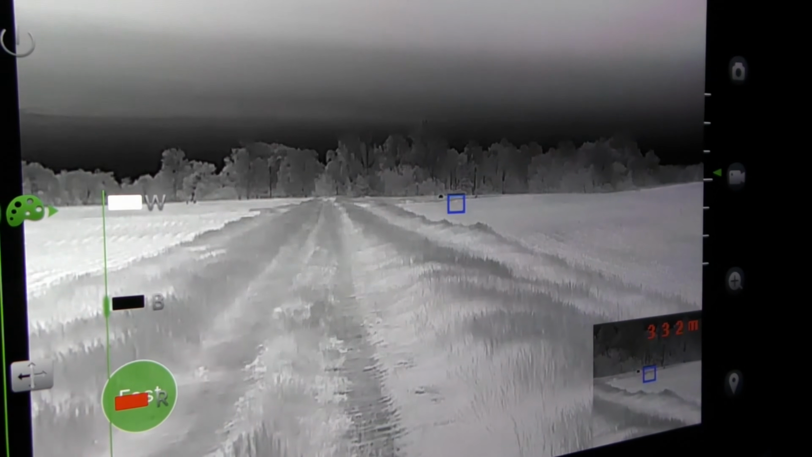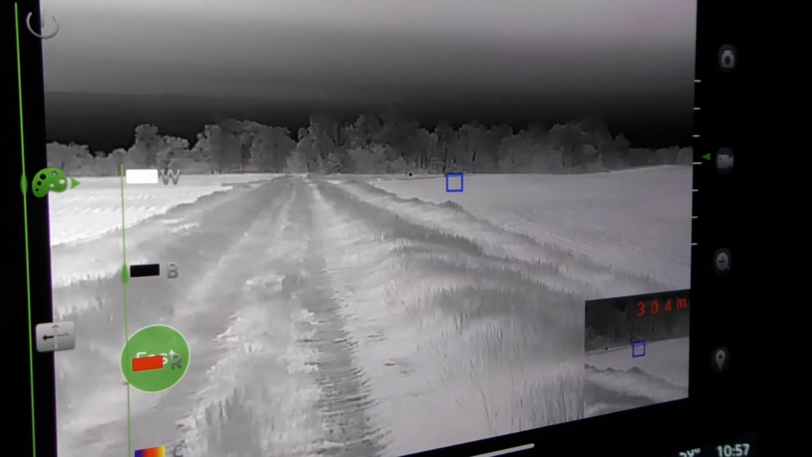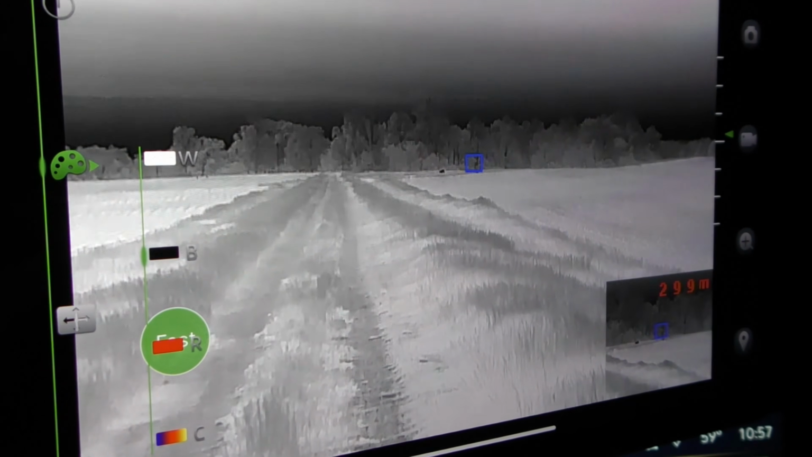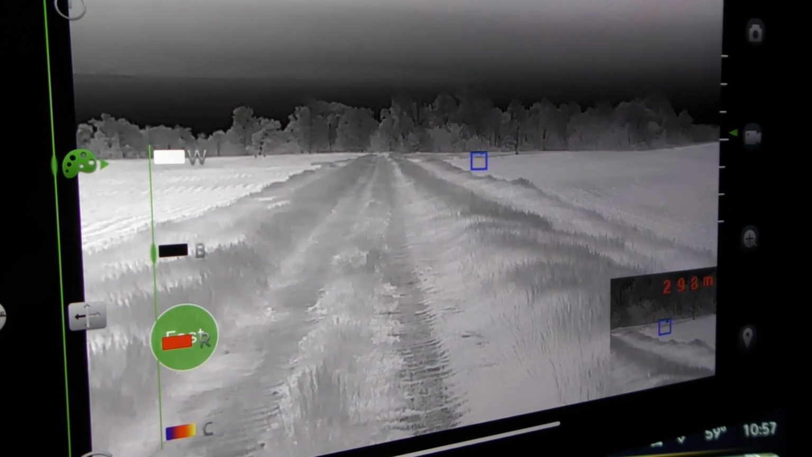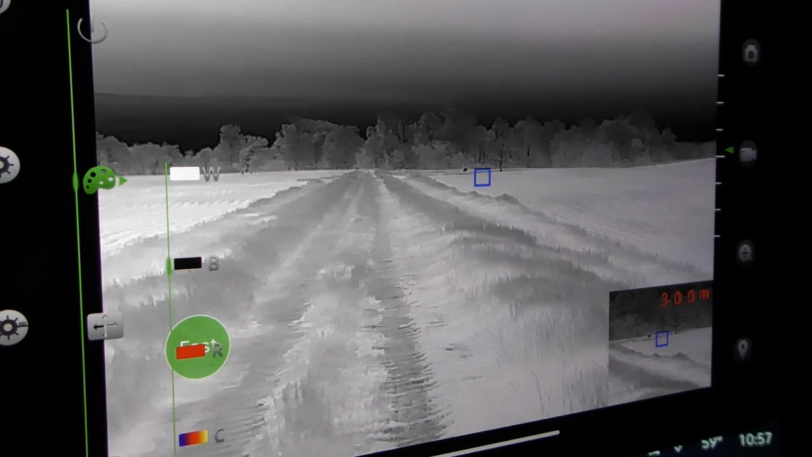So this thing comes equipped with a laser rangefinder. It's got a green light on it, so you can see it with the naked eye. If you got passengers in the truck, and point out your reference, the target you guys are looking at, just turn on that green light and it's going to indicate to you.